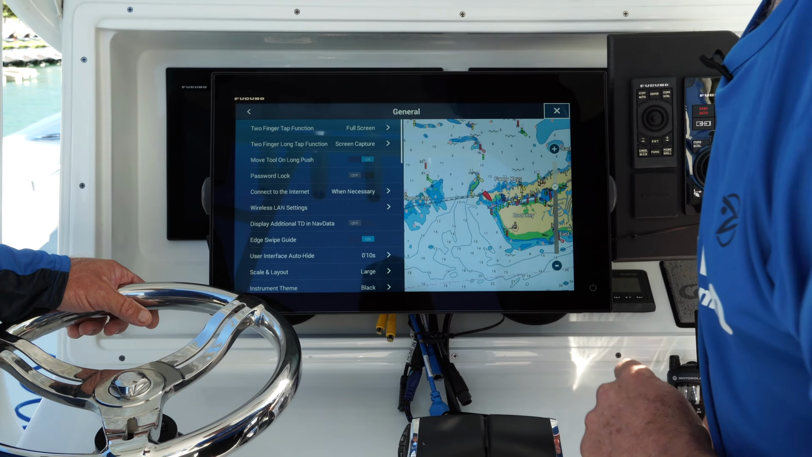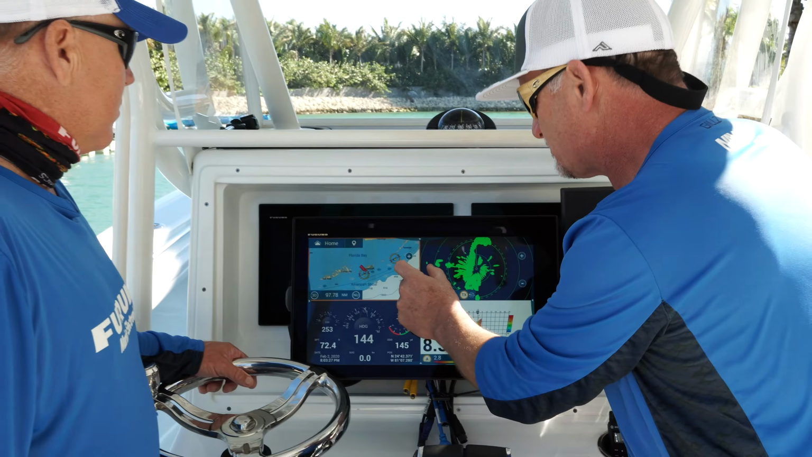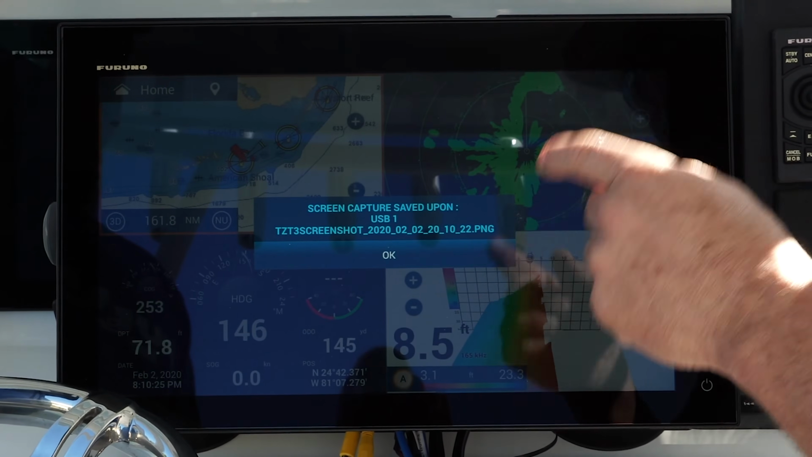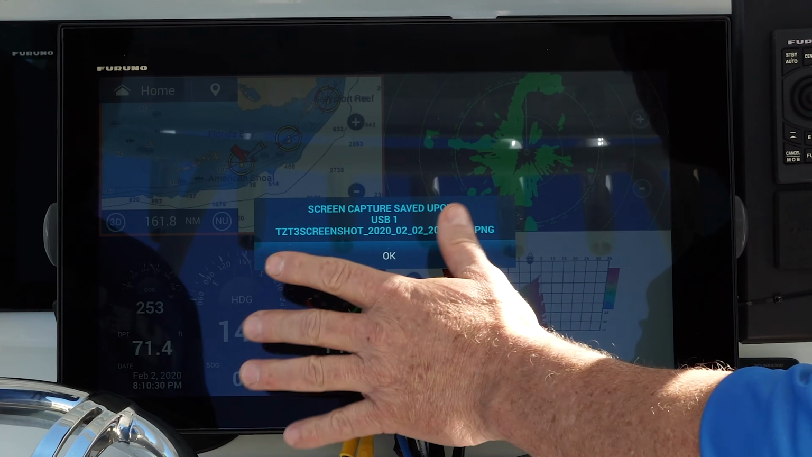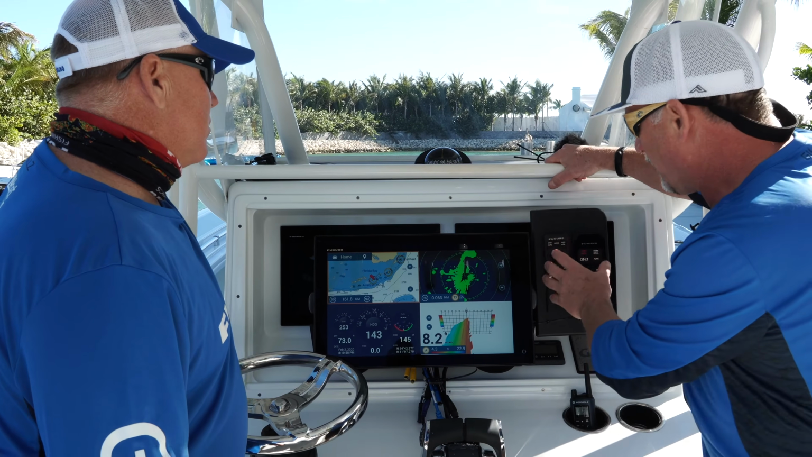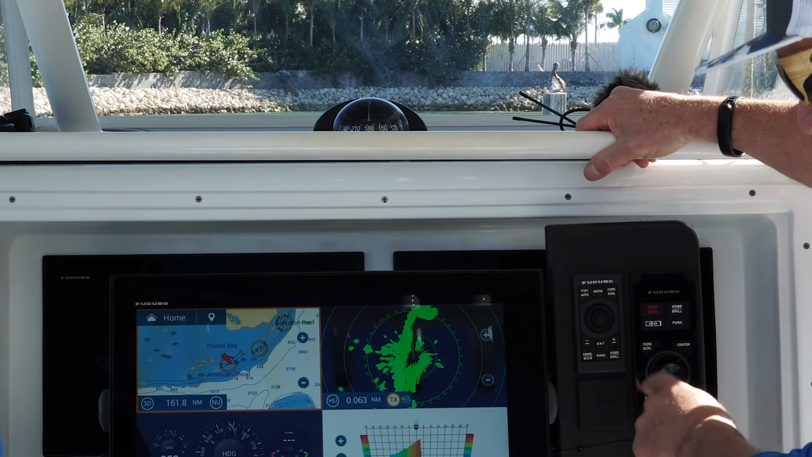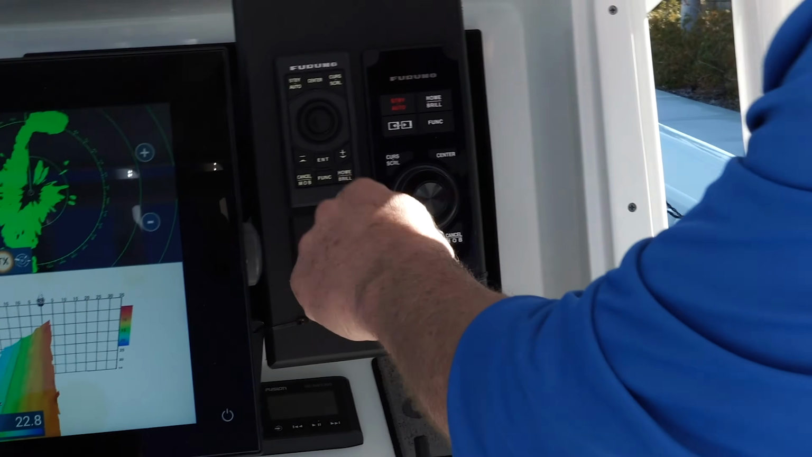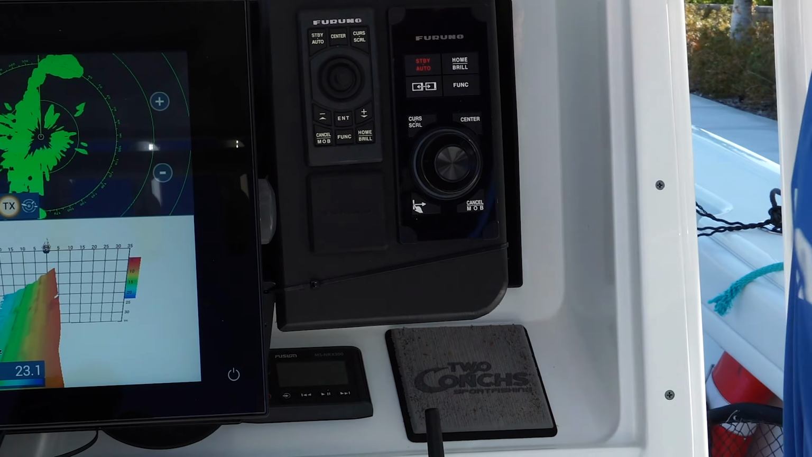If we get back out of the menu and just pick any screen we want, whenever I press 2 fingers, as soon as I hear that confirmation beep, I know that the screen is captured, and whatever's on the screen is saved as that file. It's just that easy. Now, tie that over to our remote controllers, the MCU002 and the MCU004. The function keys mimic the gesture commands, so I can do the same thing. If I press that function key for a long period of time, it also captures the screen.